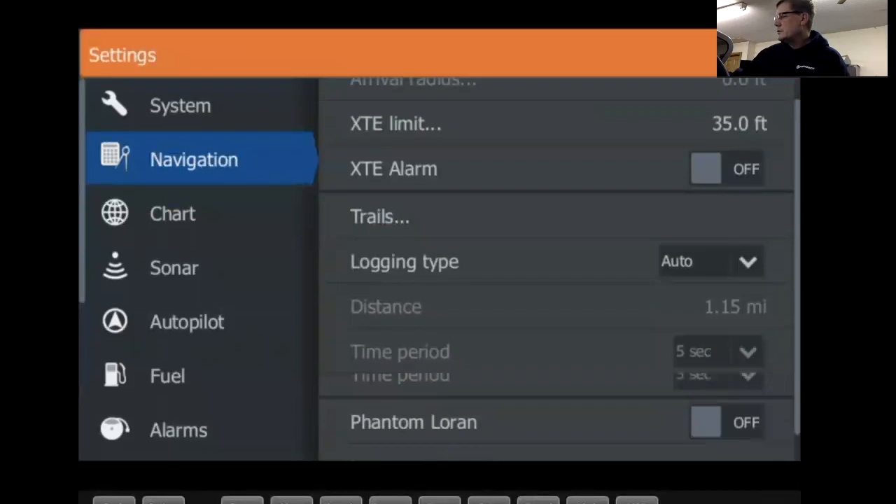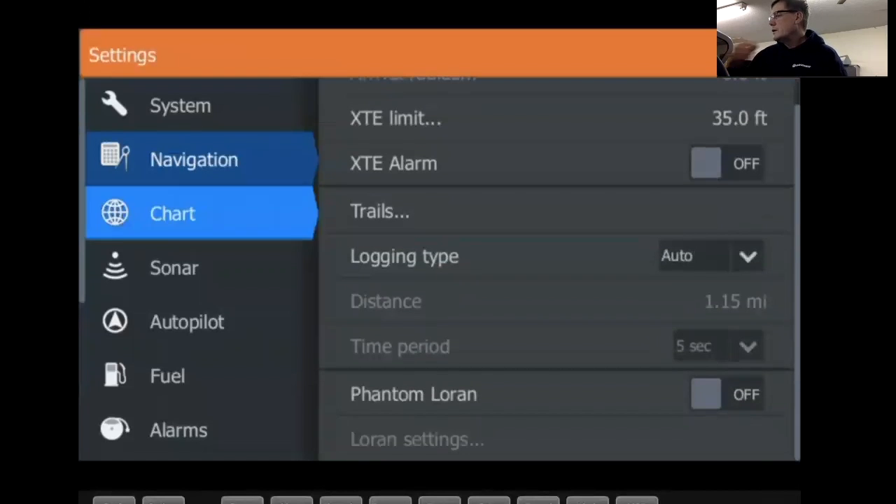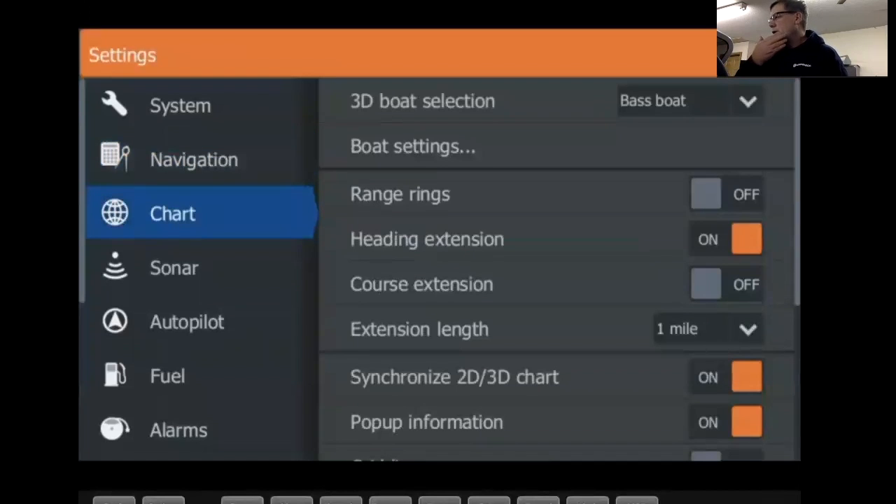Let's see. Chart. Chart screen. Here's some system chart settings. Range rings. What that does is put range rings around your boat. If you're a caster or something like that, turn the range rings on. It'll give you some rings around the boat. I don't do that.